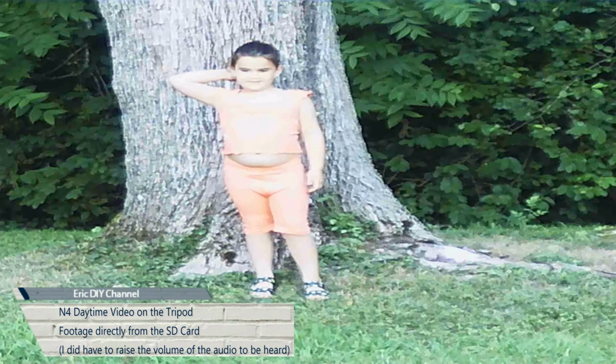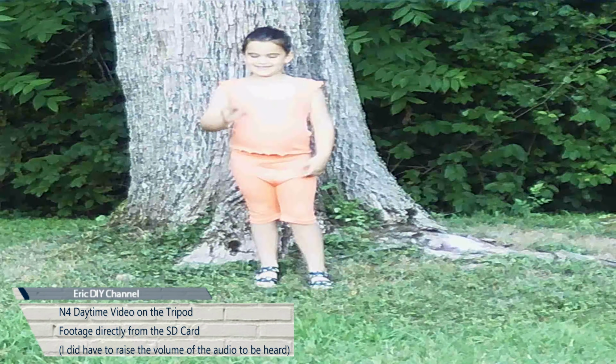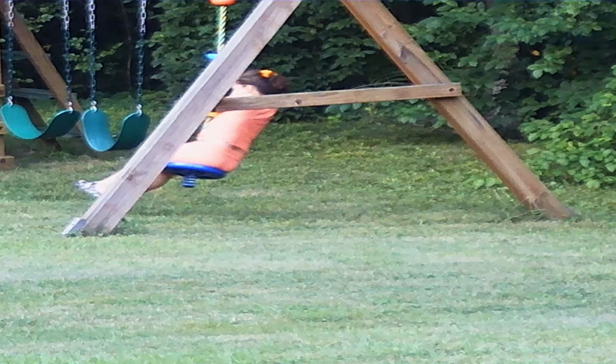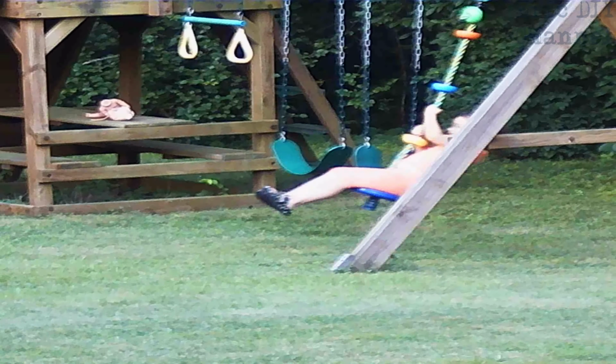Devoid of wildlife, we have a Maddie in her backyard. She's going to start walking towards us. This is regular magnification, and then I could zoom in even. And we've spotted a wild Maddie in her natural habitat on the swing set. We could zoom in.